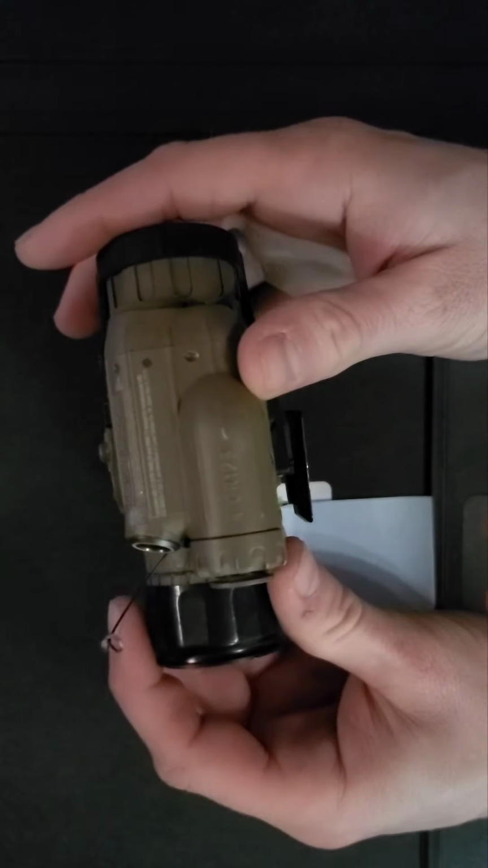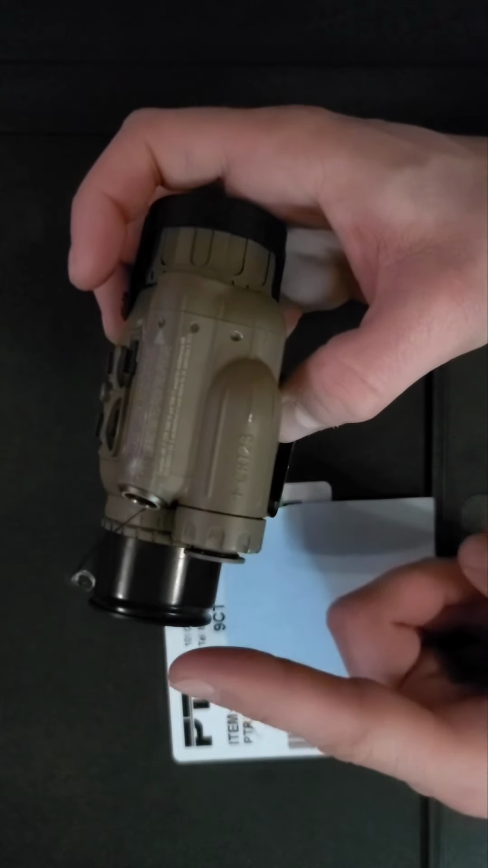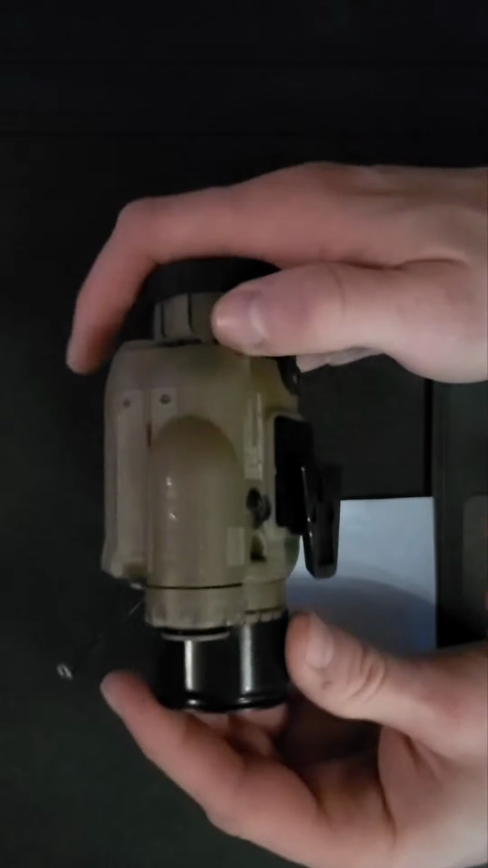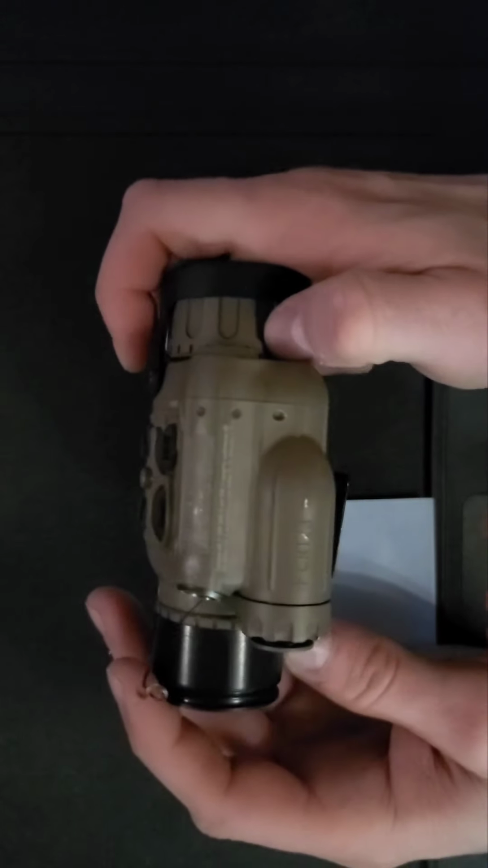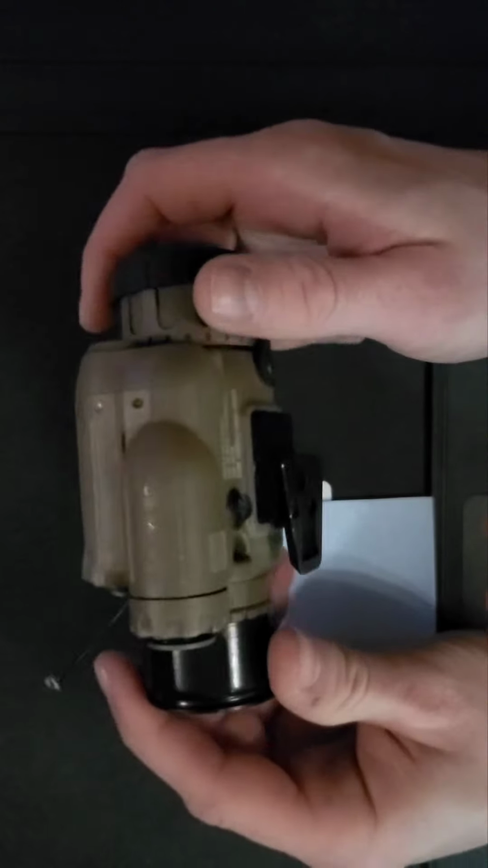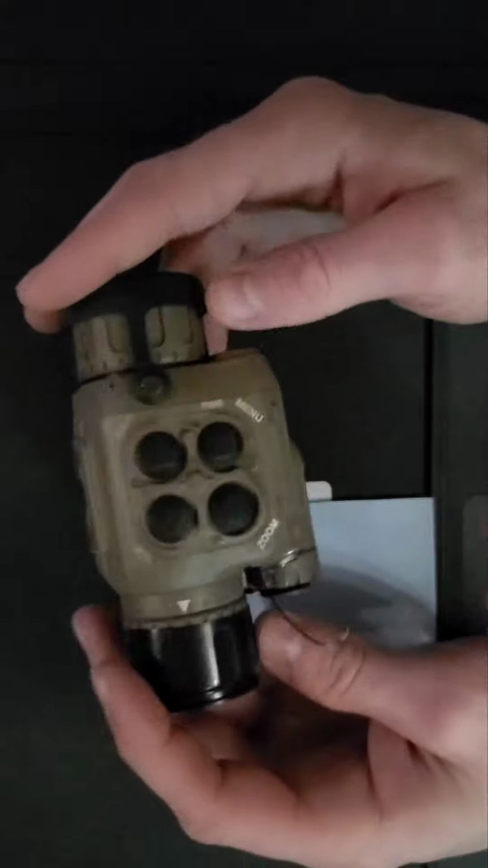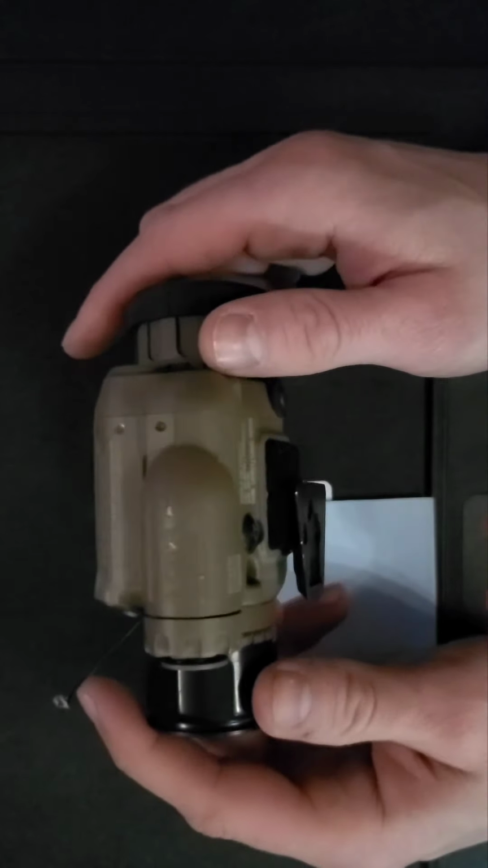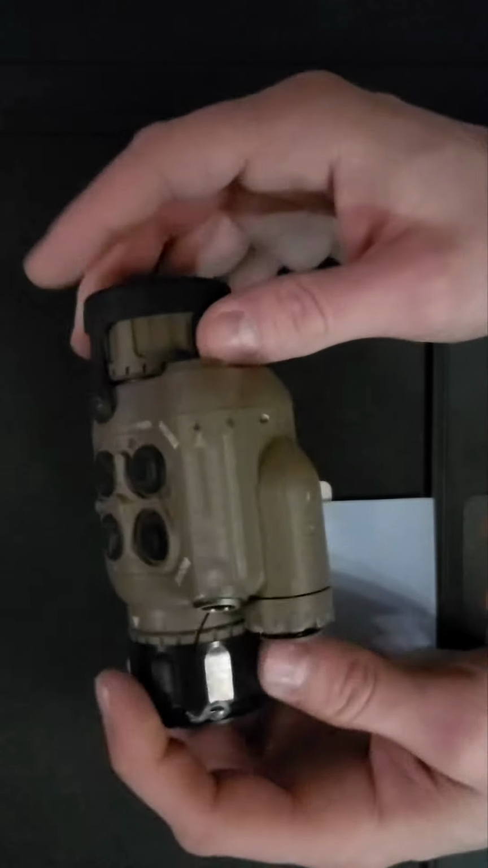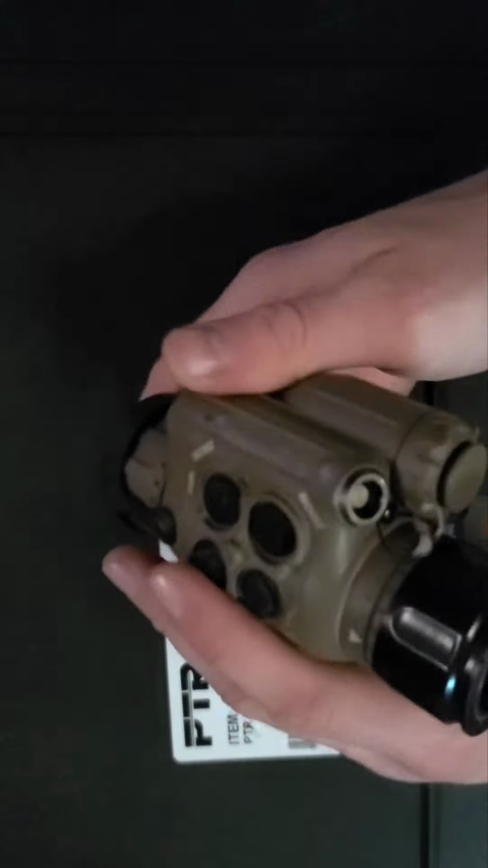Takes a CR123 battery. There is a battery extender here I'm going to be having come in to where you can run this on 16650s, and then a menu option to where you can choose your rechargeable batteries here. With one 16650, it'll run for about 4.5 hours. With the CR123, I find it runs about 2.5 hours depending upon conditions. If it's colder, it will only last about 45 minutes here, but I've tested this thing out in negative 30-degree temperatures without really any issues.